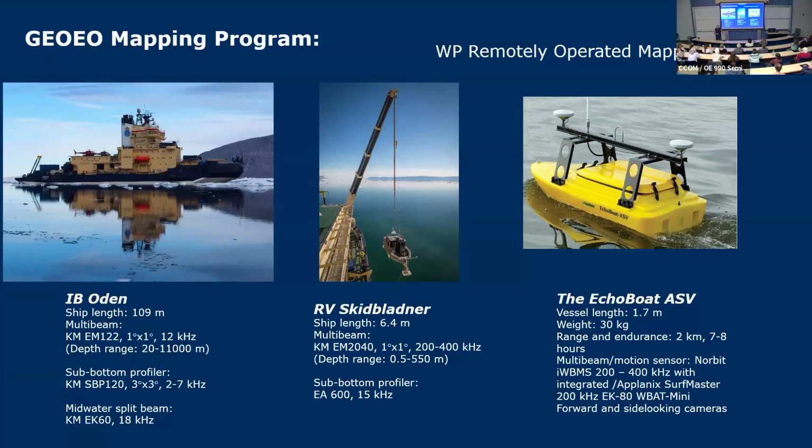So we needed to bring an uncrewed system. And so through the kindness of our friends at Seafloor Surveys, they lent us an EchoBoat, and even more kind, our friends at Norbit lent us a Norbit IWBMS, which has a curved array, and the idea was to slant that array so we could look at that ice front underwater. And we also brought an EK80 that we could slant sideways so we can look at what the melting process is. We can see the difference between fresh and salt water there.